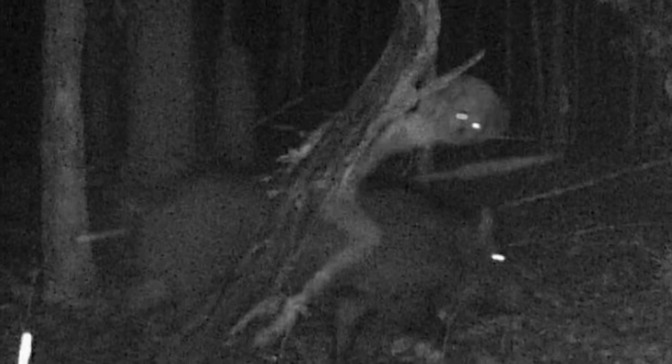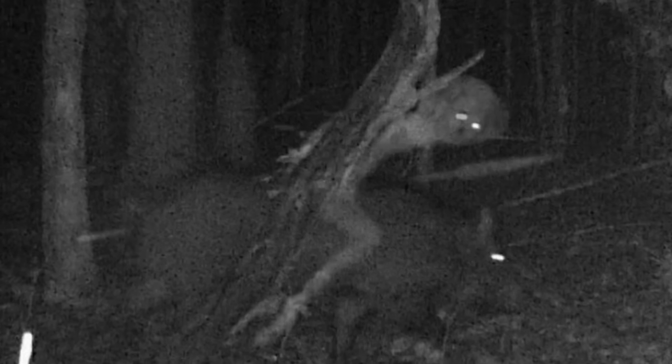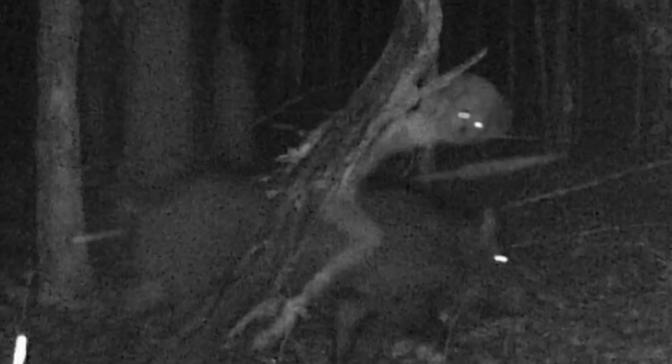Not much is known about this picture circulating, but if a trail camera really did capture a mystical creature riding a hog, it's pretty incredible. Personally, I'm leaning towards this being a hoax, unless anyone has any ideas of what it might be.